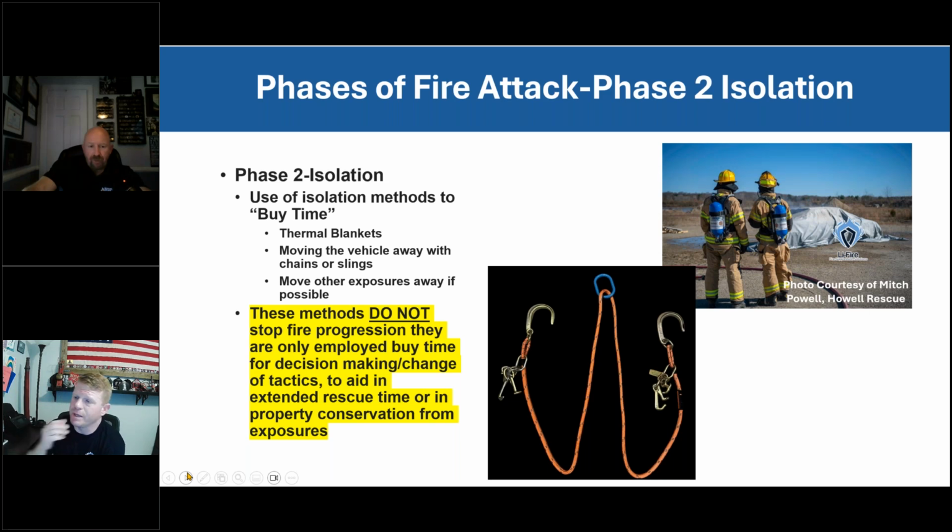Yeah. Same thing what they were doing here in this one. They were burning an EV and then showing that they could stop suppression activities to cover it, to give time, to buy time. These do not stop fire progression. You have to understand that this is not how you put a fire out.